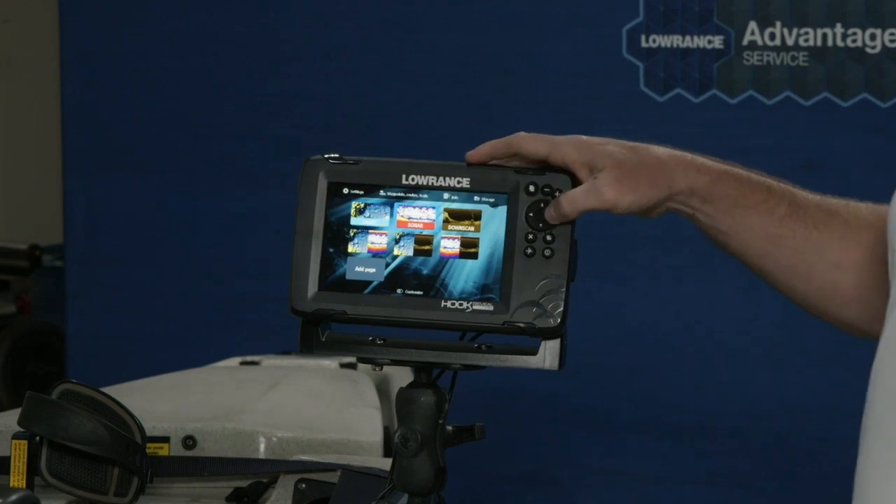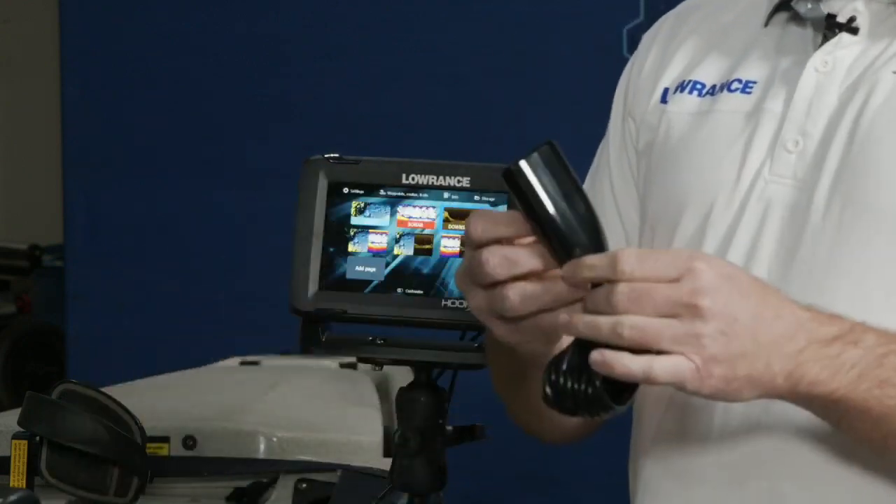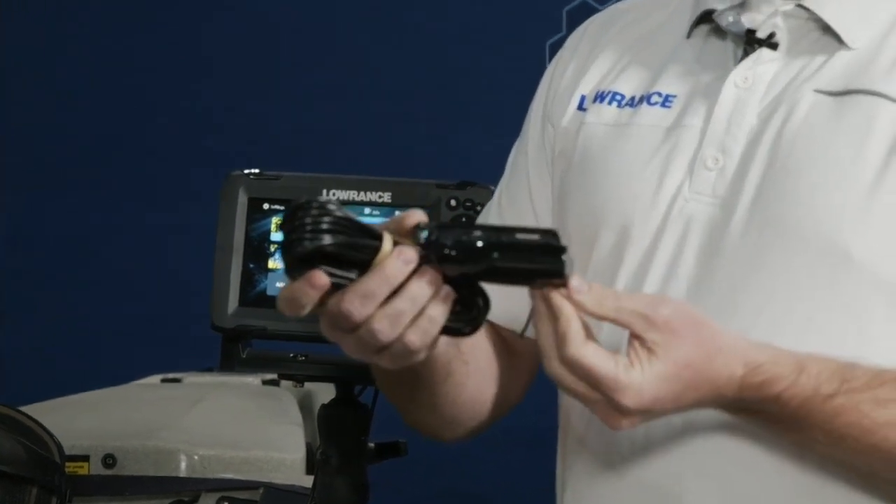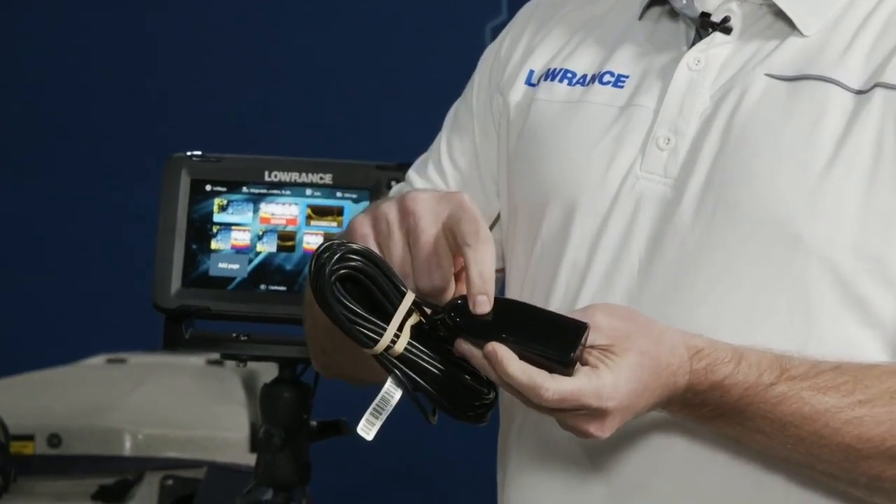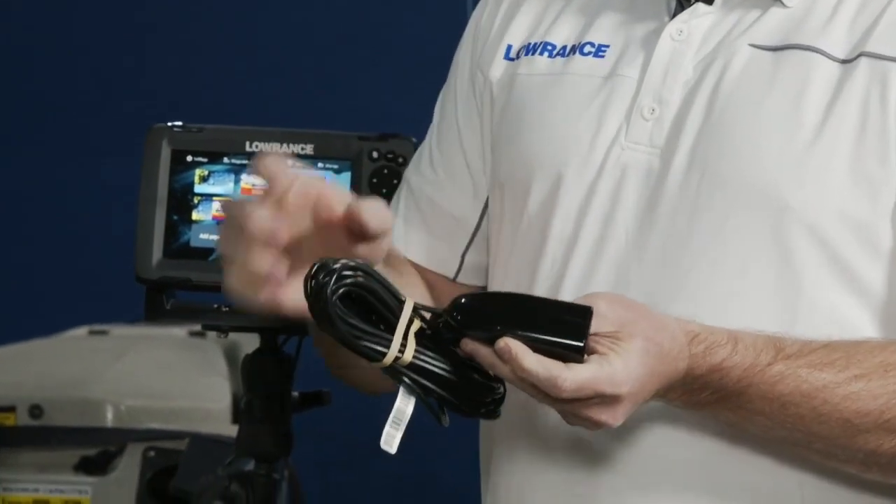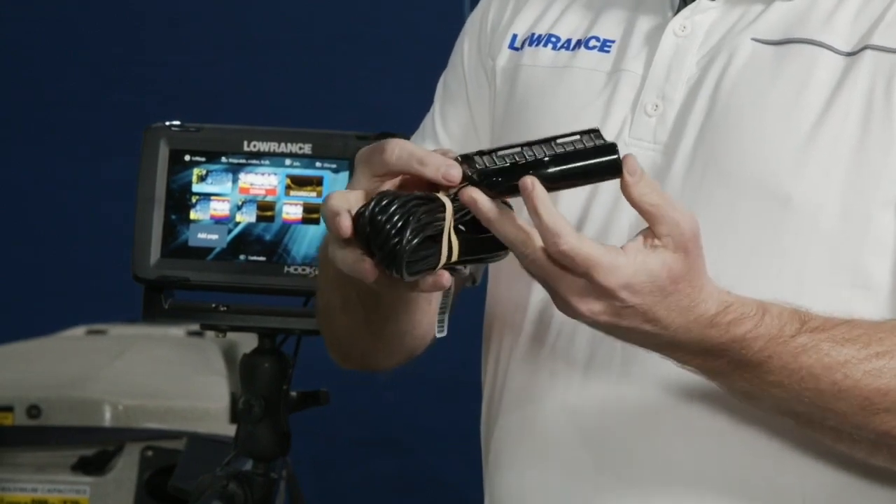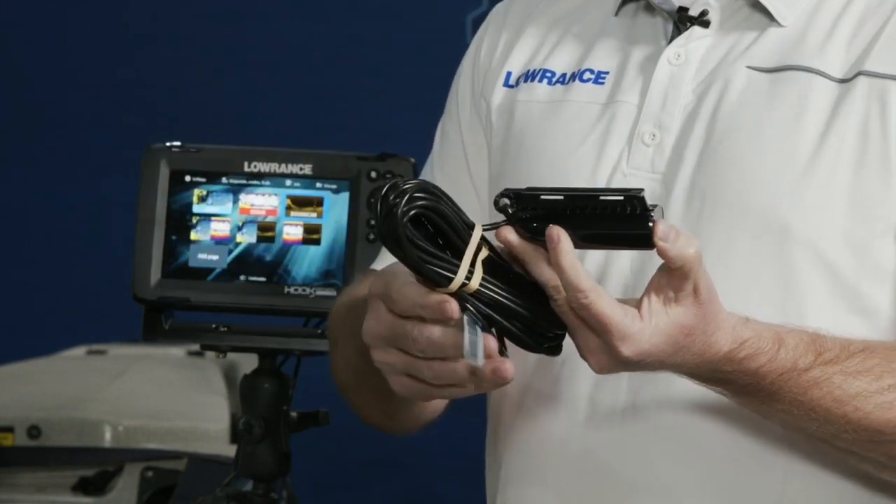When you look at downscan, again, downscan's built in, so like this one I'm talking about, the split shot product. This is the split shot transducer. Again, it's a smaller version of our HDI transducer. Inside this transducer, we have a traditional sonar element and a single downscan bar. And if you guys will notice, the design of this is a little bit different than what we've had on other transducers. And I'll talk about this a little bit more when we get to the installation part.